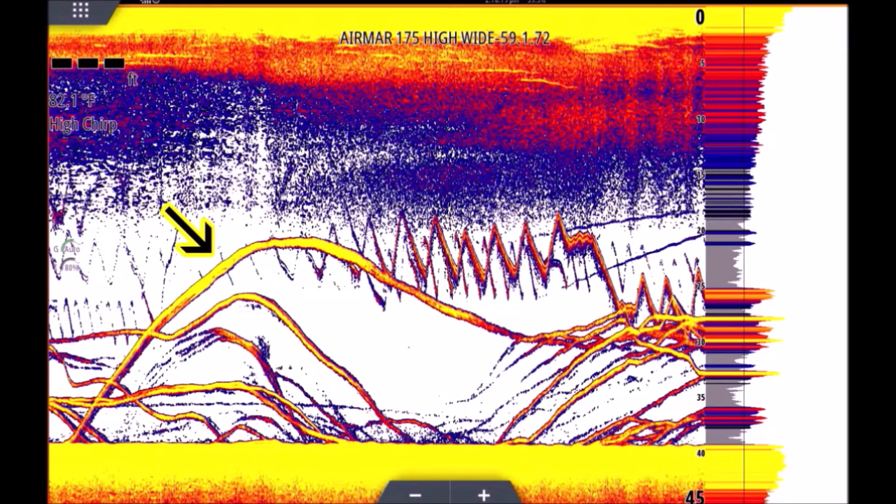So we relate that, right? Yellow is our strongest return in this palette. So you can see where it's yellow right here. And then as it's moving to the right here, which is closer to our present time, it weakens in signal. But the fish really has only moved down a few feet. So why is it weak? Well, it probably moved to the left or to the right and is now at the edge of the cone.